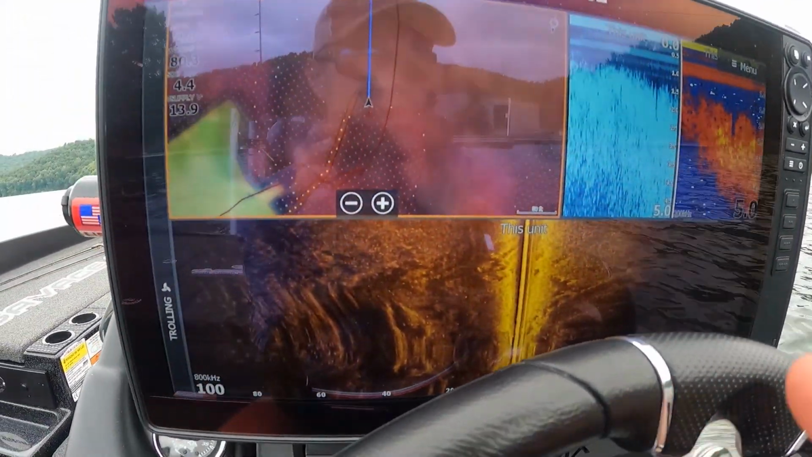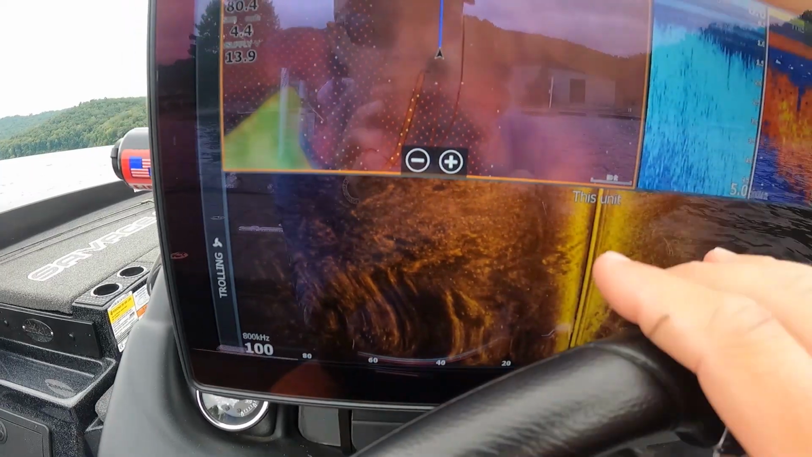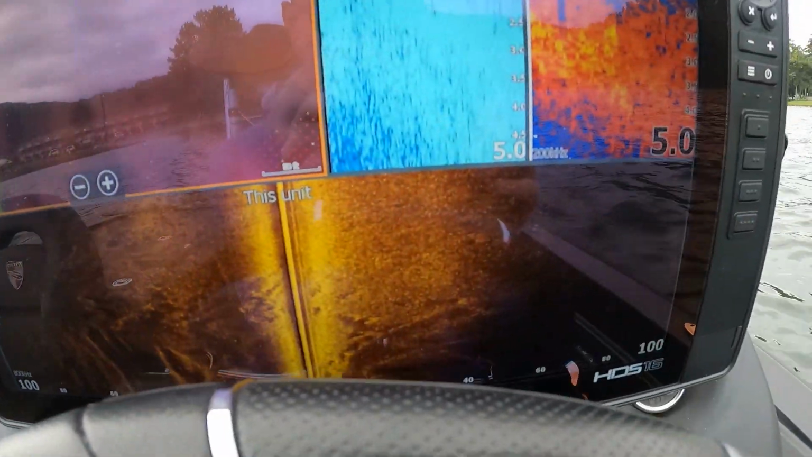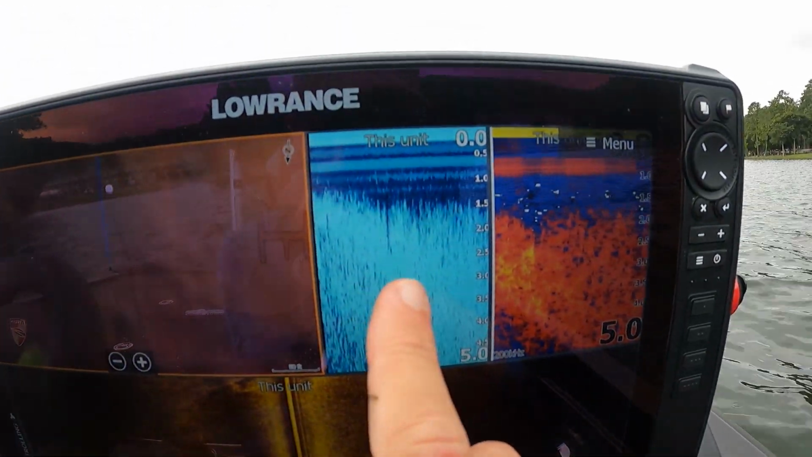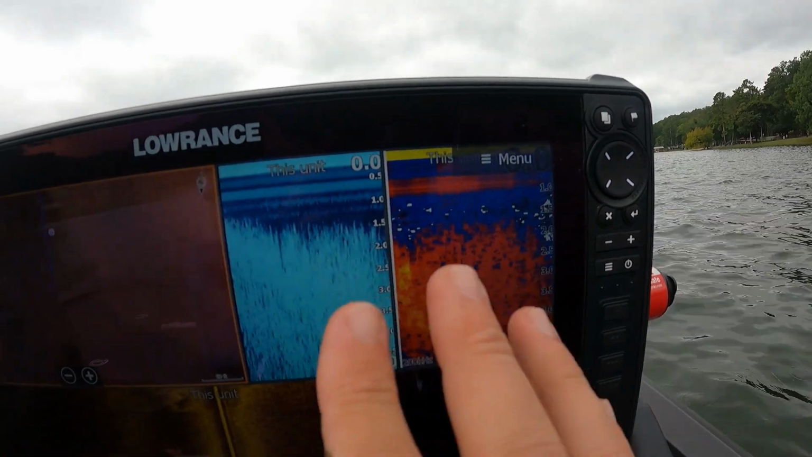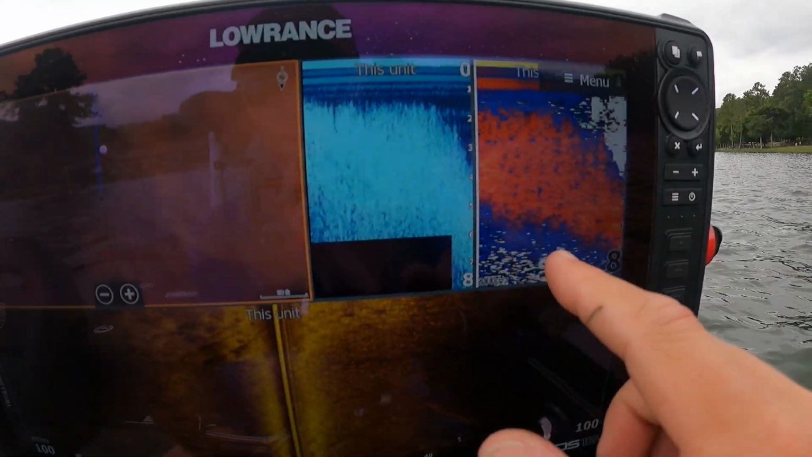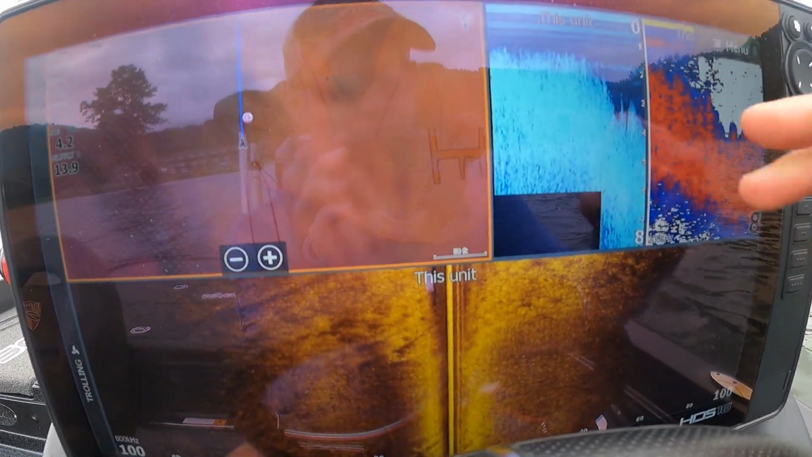So first thing, while we're idling out here, I'm going to show you guys a grass line. You can see right here, it all looks relatively the same. It's kind of hard to tell what's going on if you're not familiar with looking at side scan. As you can see up here on my down imaging and on my sonar, we've got grass. If you're not familiar with looking at it, it might be kind of weird, but this is grass.